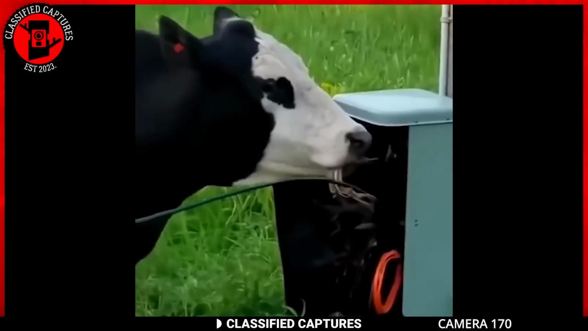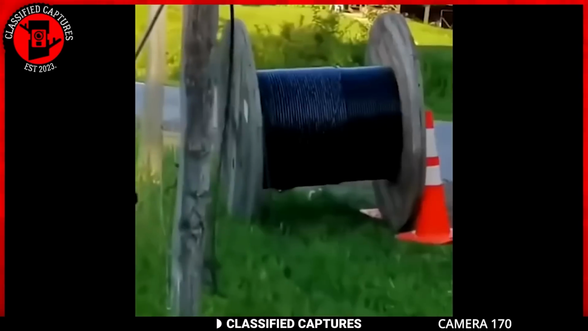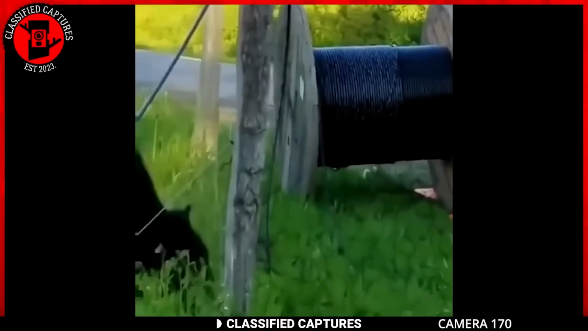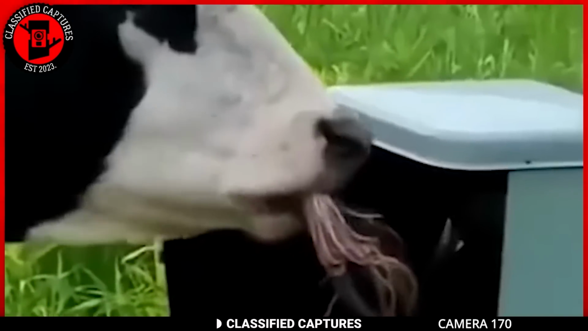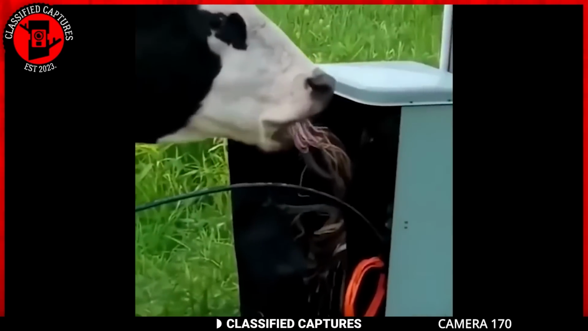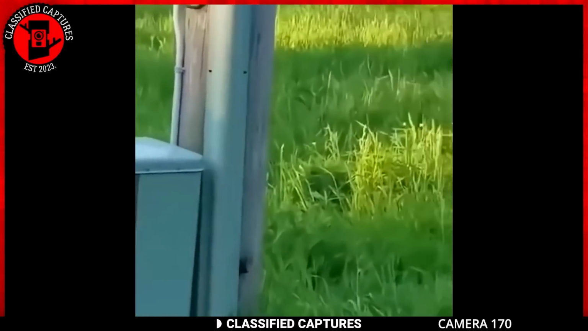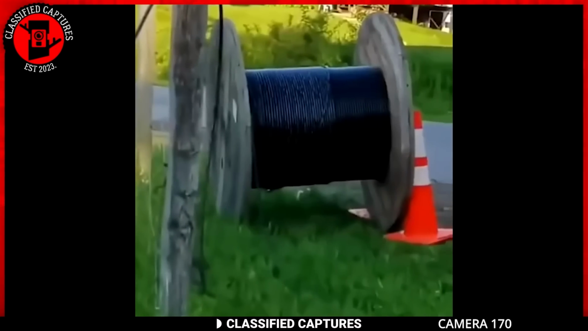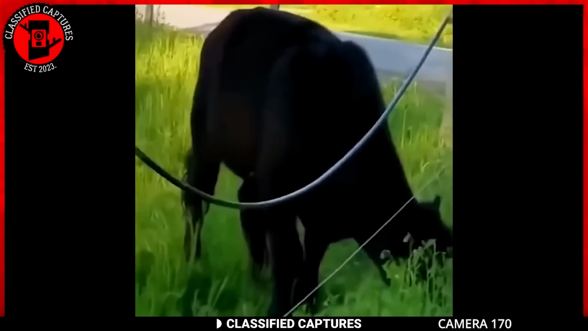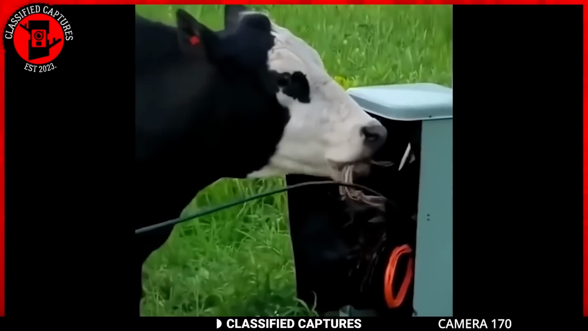By the look of things, it seems there's no power running through those wires, otherwise this cow would have long been on barbecue. That doesn't change the fact that it's a bizarre and somewhat alarming scene. What do you think could have driven this cow to chew on wires instead of the abundant grass? Is it just a peculiar behavior, or could there be something more to it? Share your thoughts and theories in the comments below. Would really love to hear your take on this unusual event.